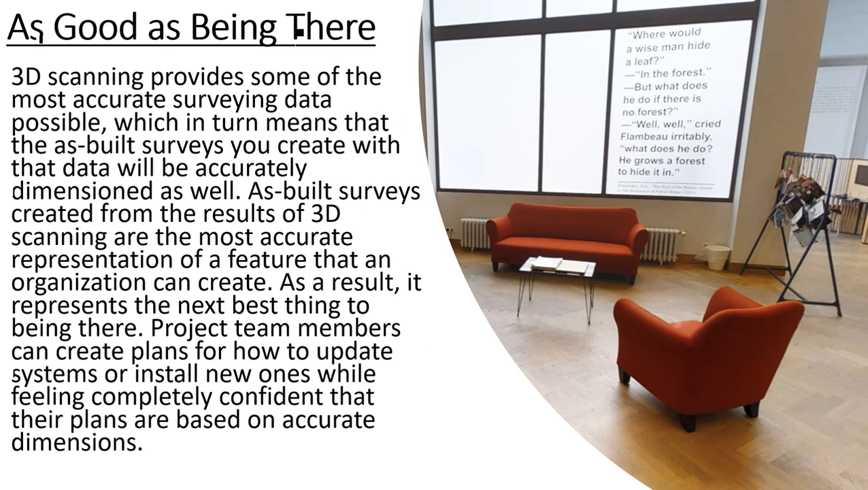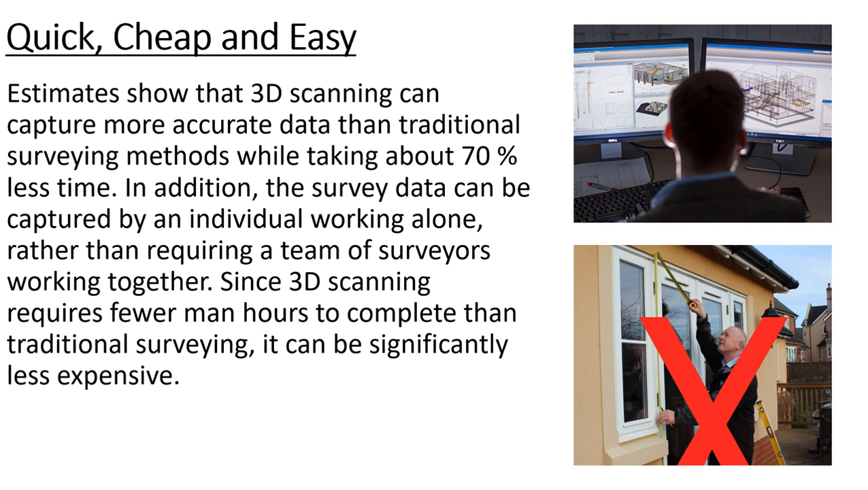Quick, cheap, and easy. Estimates show that 3D scanning can capture more accurate data than traditional surveying methods while taking about 70% less time. In addition, the survey data can be captured by an individual working alone, rather than requiring a team of surveyors working together. Since 3D scanning requires fewer man-hours to complete than traditional surveying, it can be significantly less expensive.